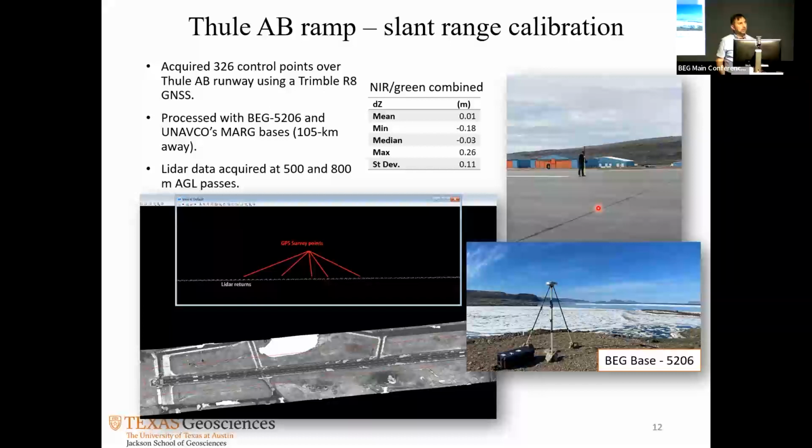I think it was a Sunday morning. We got 326 control points on the runway, which is right here, so that we can calibrate the LiDAR beams to that surface. The near infrared and green combined is just like 1 centimeter of accuracy.